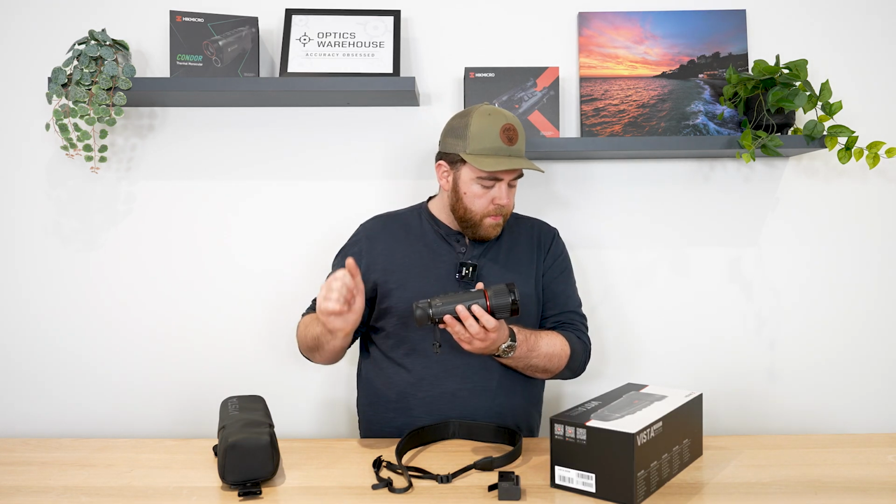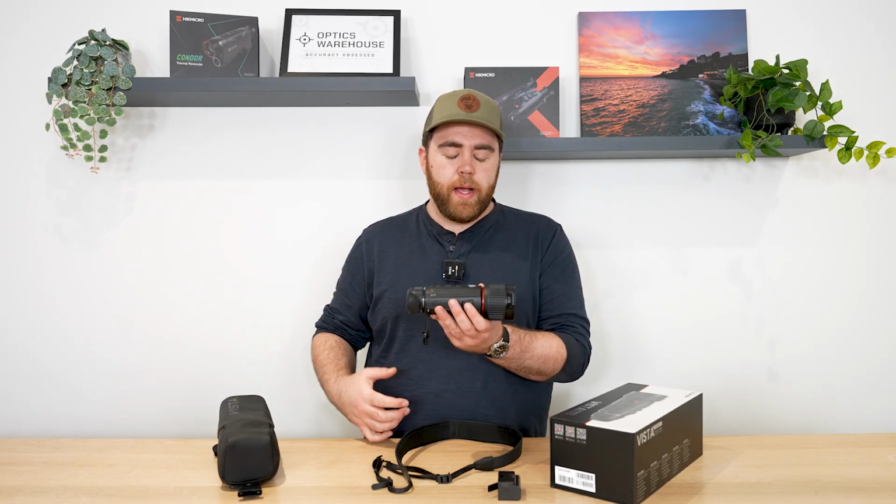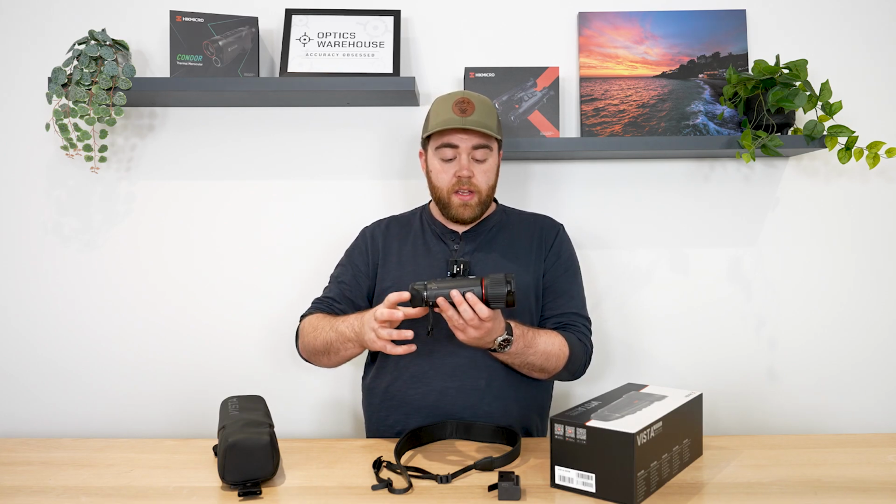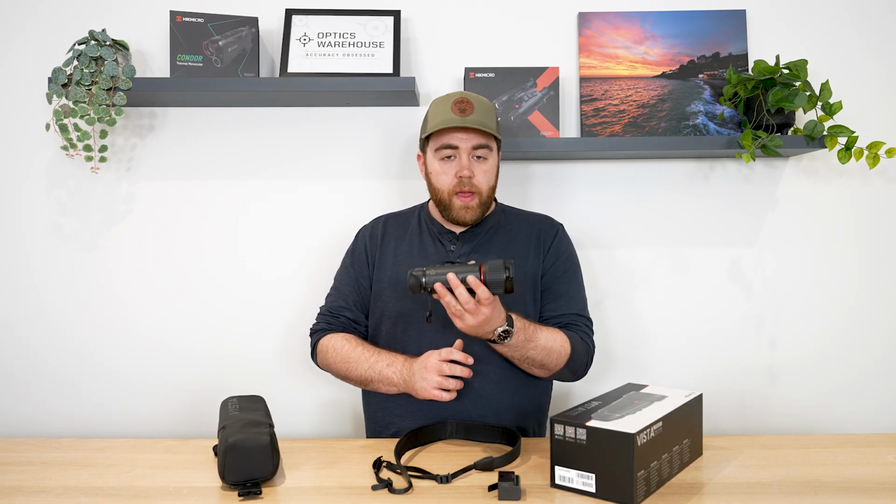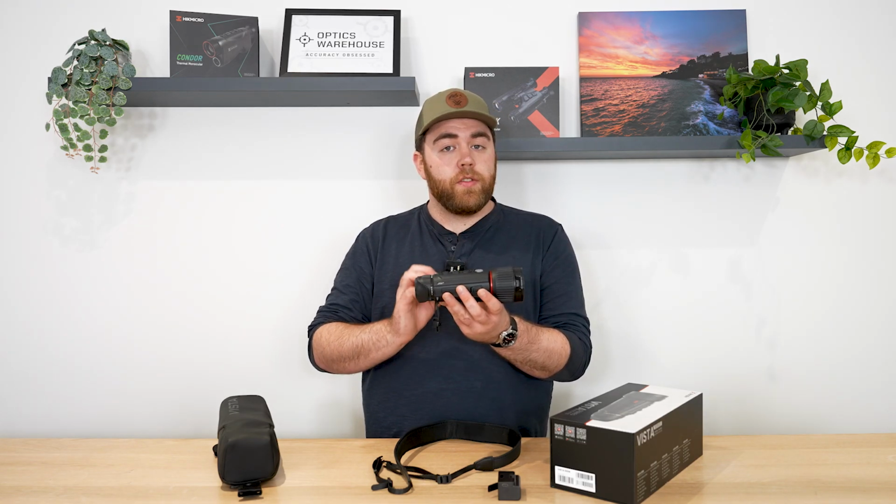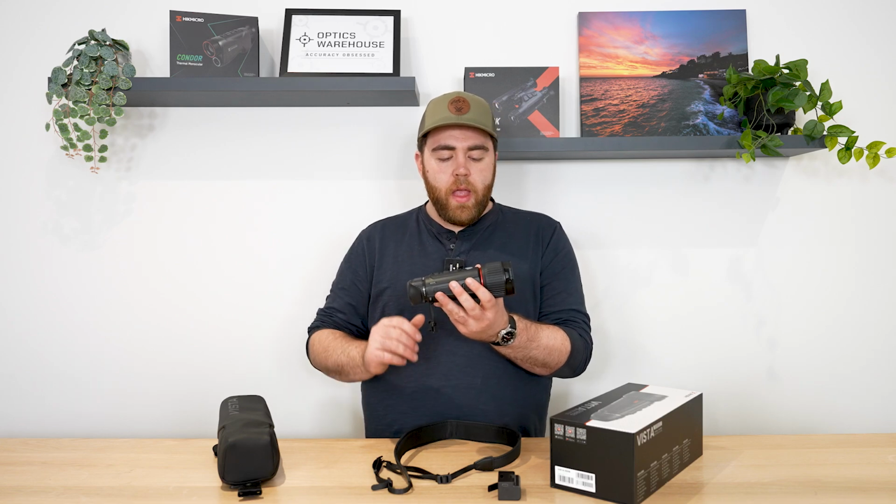Other specs to mention. Magnification, we're starting at a 2x base mag. Because of that 1280 size sensor, depending on what you're looking at, say a fox for example, you can get up to 8x zoom and it's still identifiable. It's really cool. They also have electronic image stabilization, or EIS as they call it in here.